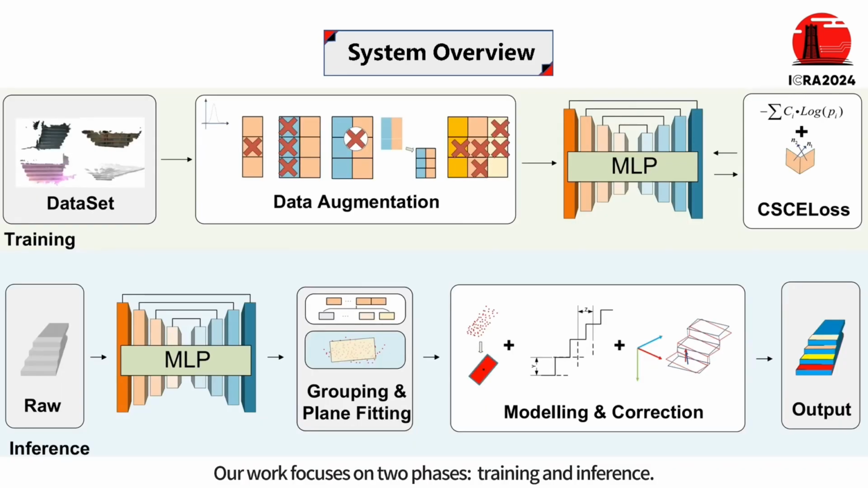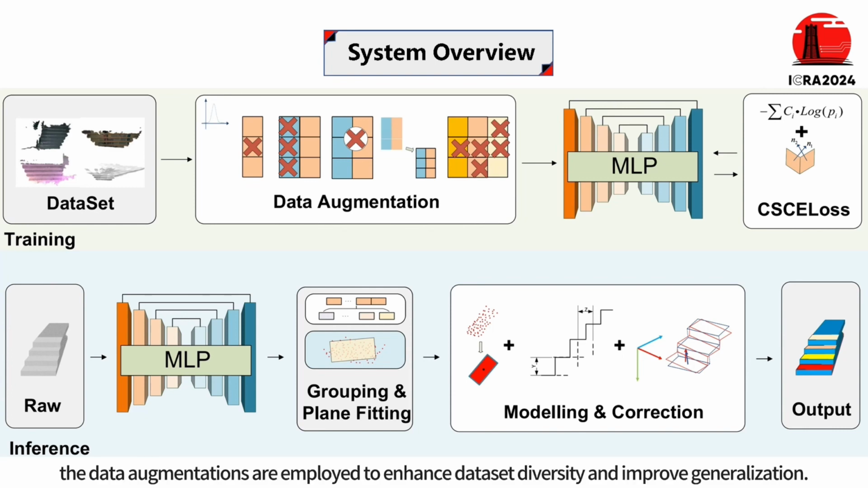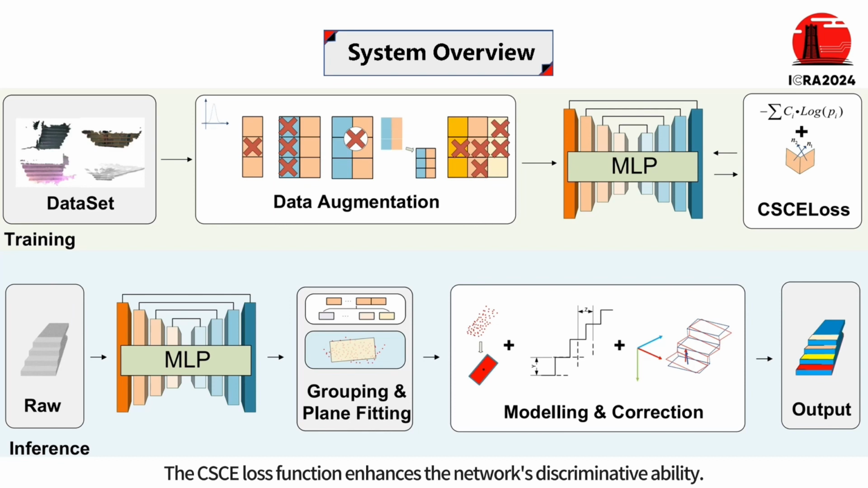Our work focuses on two phases, training and inference. During training, the data augmentations are employed to enhance dataset diversity and improve generalization. The CSCE loss function enhances the network's discriminative ability. During inference, the results are used to extract central point sequences, solve for staircase parameters, and after measurement correction, can be used to stitch navigable areas as the output.